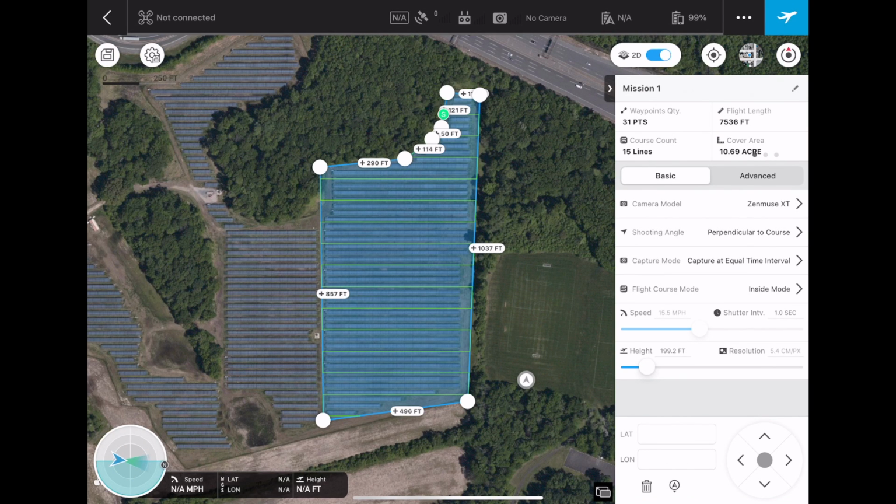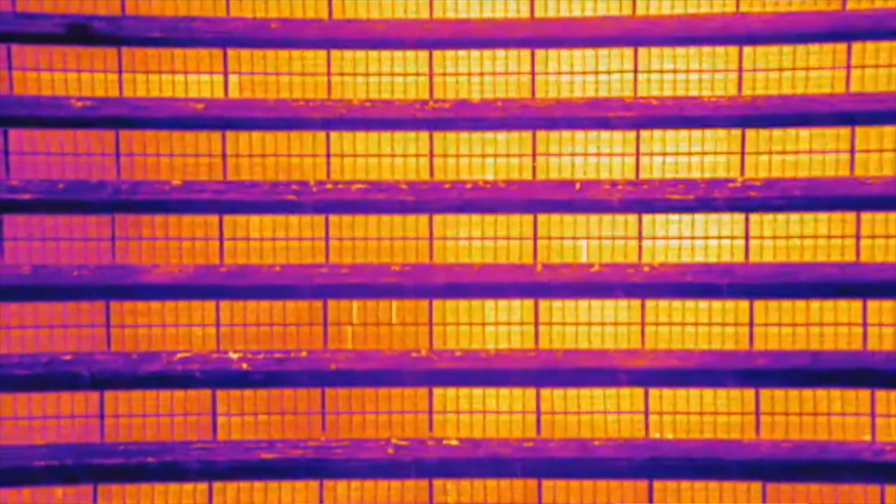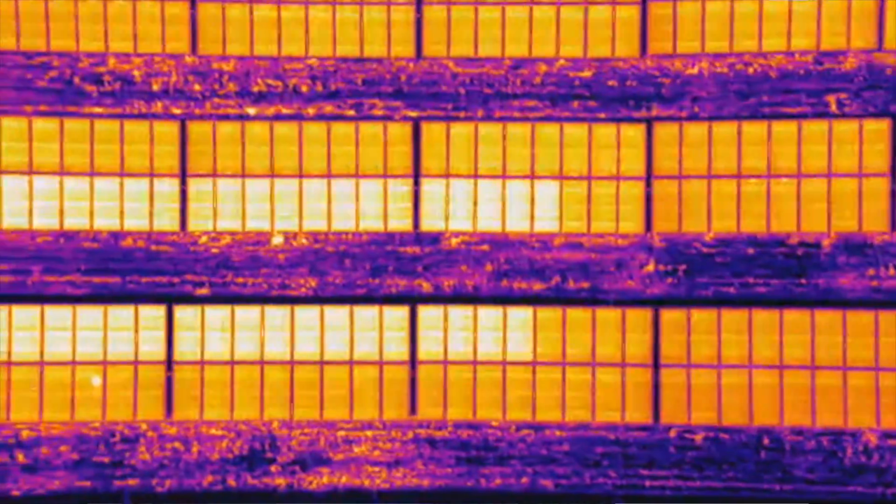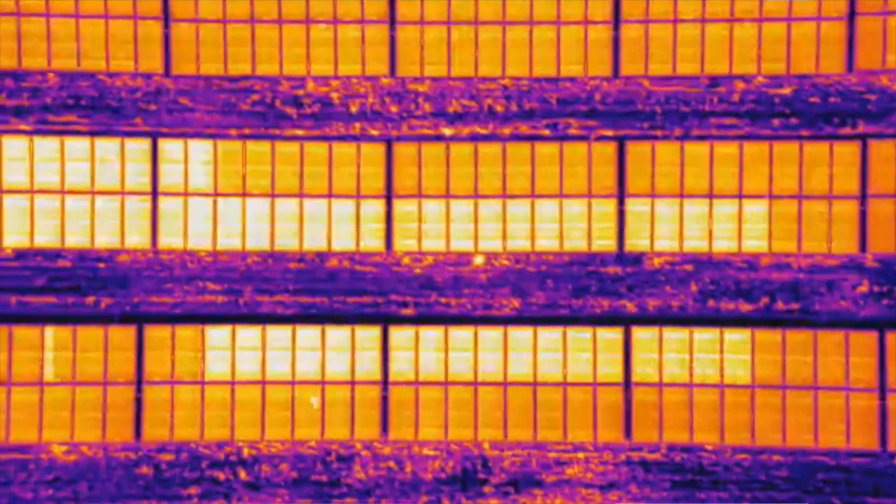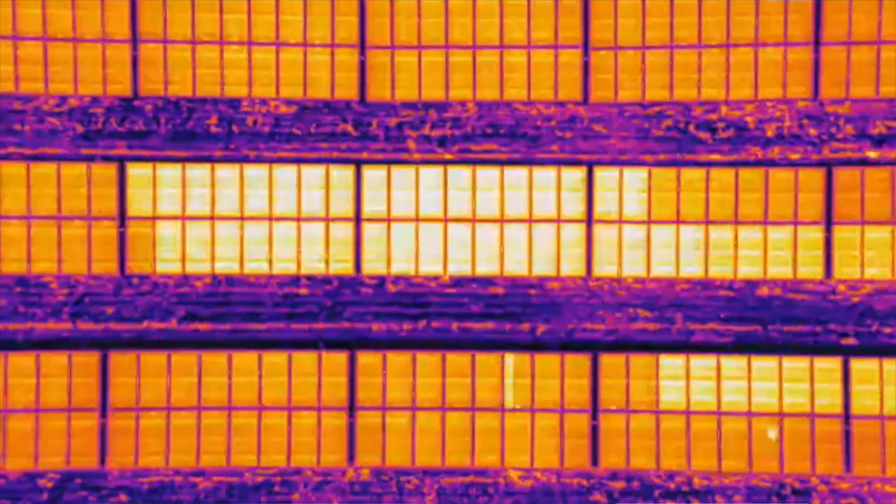Now looking at the speed, shutter interval, height, and resolution, again, this stuff can really differ depending on your type of drone, camera, and what kind of inspection you're performing. So there are different levels of inspection. For example, you can have the drone be flying really high up and it will complete the inspection really quickly, but the downside is that the data from the camera won't be that detailed and you won't be able to find that many anomaly types. As opposed to doing a much more in-depth inspection where the drone will be flying a lot closer to the panels, it will take longer, but you will be able to diagnose a lot more different kinds of anomalies.